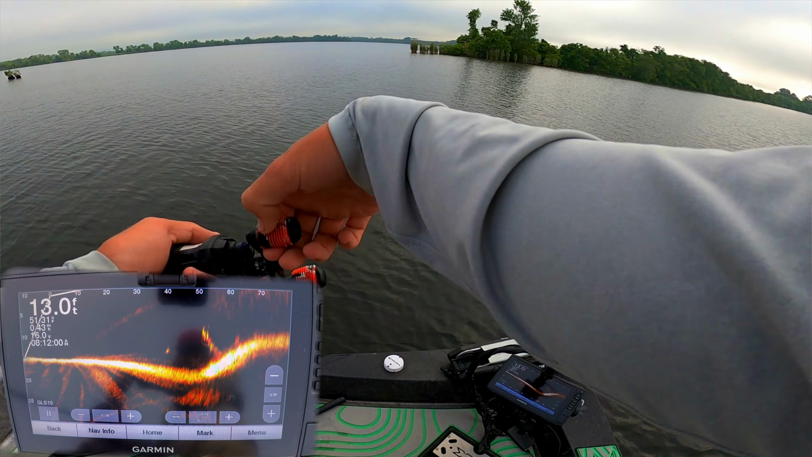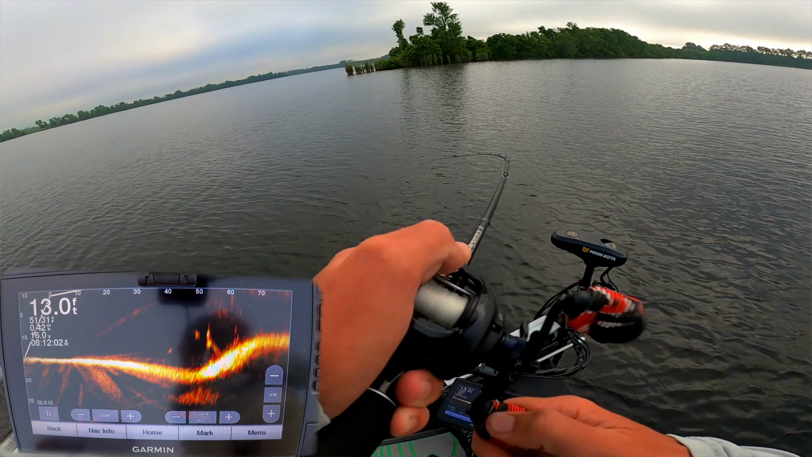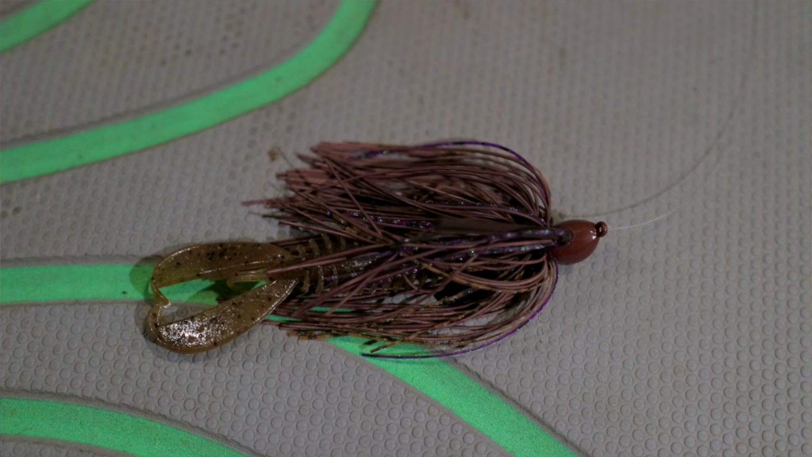So obviously I wanted to fish jerkbaits and stuff because that's kind of what you see everyone using when it comes to Livescope fishing. But I decided to pick up a jig and see if it would work on Livescope. I figured since it has that big lead or tungsten head, it would have good feedback and you'd be able to see it.